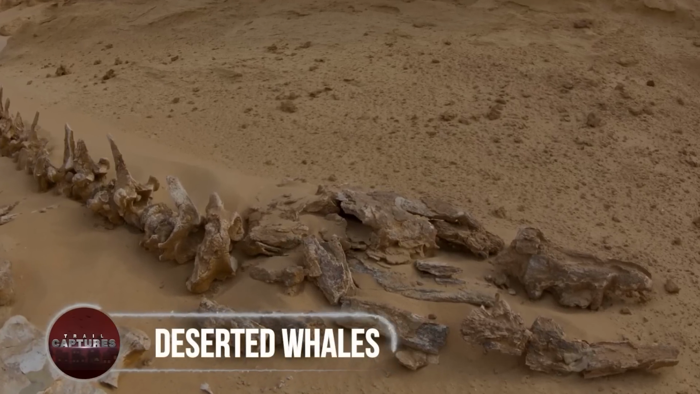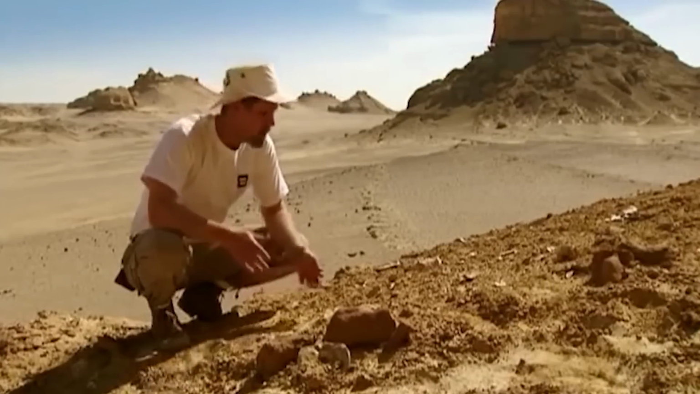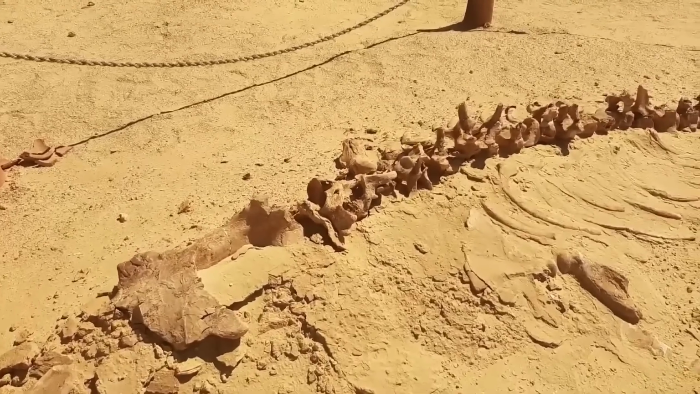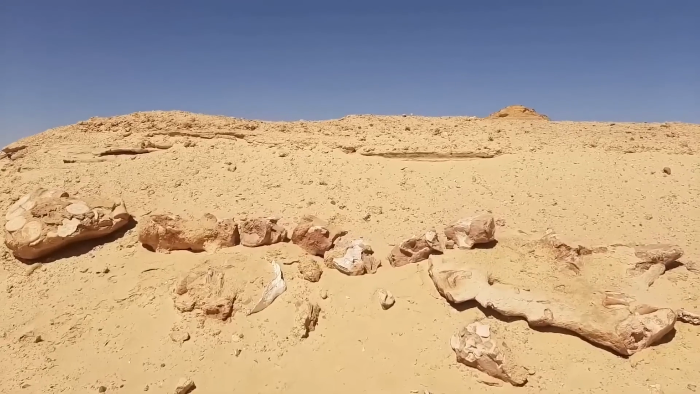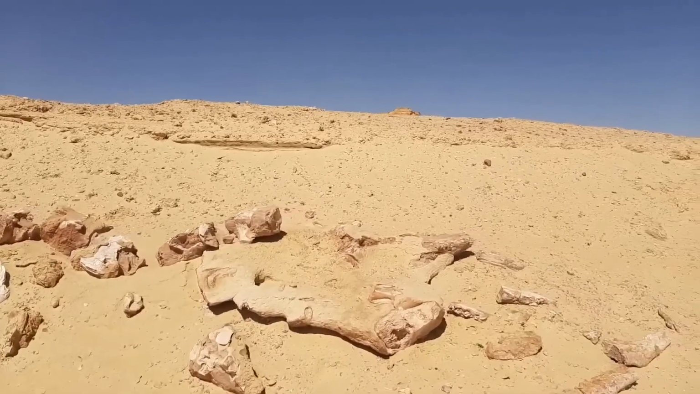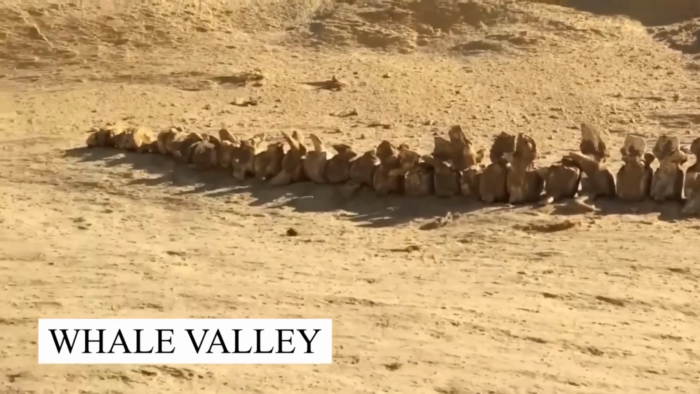Deserted whales. While we believe that fish and deserts are two parallel things, researchers in Egypt found whale carcasses right in the desert lands, and not just one or two. The desert was filled with bones, skulls, and huge carcasses of whales. In fact, these bones were so abundant in the land that it was given the name of Whale Valley.